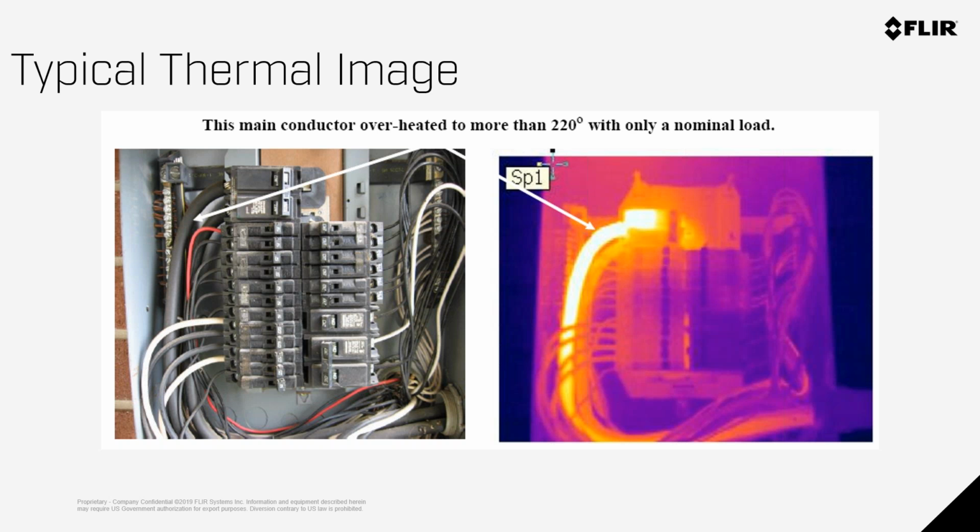For example, in this very simple electrical application, the main conductor overheated to more than 220 degrees with only a nominal load. As you'll learn going down further, load has a direct impact on temperature measurement. But from a purely imaging standpoint, we would recognize that anything that's above ambient in this situation is a problem.